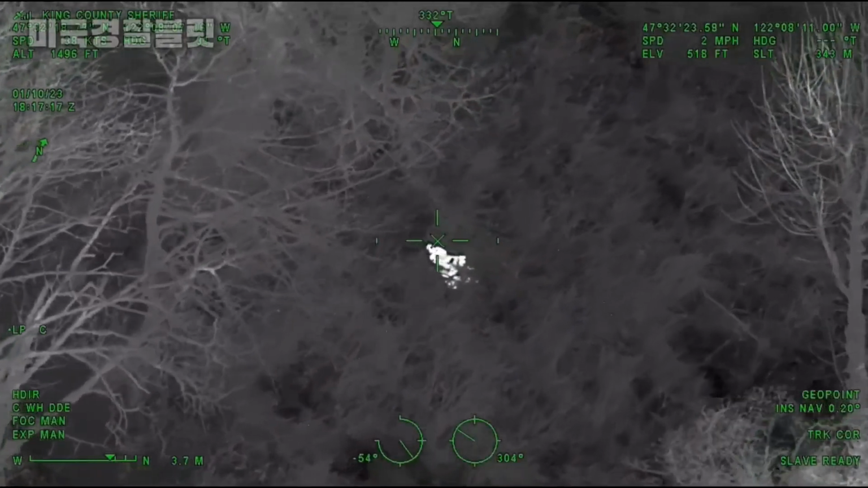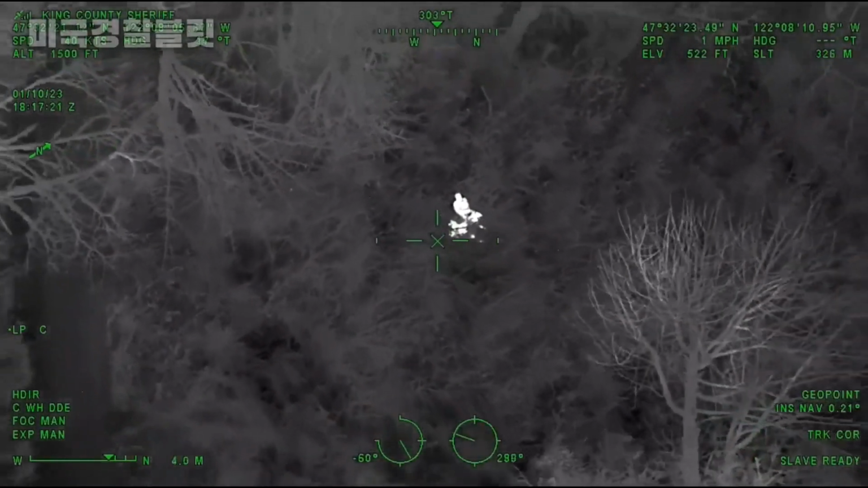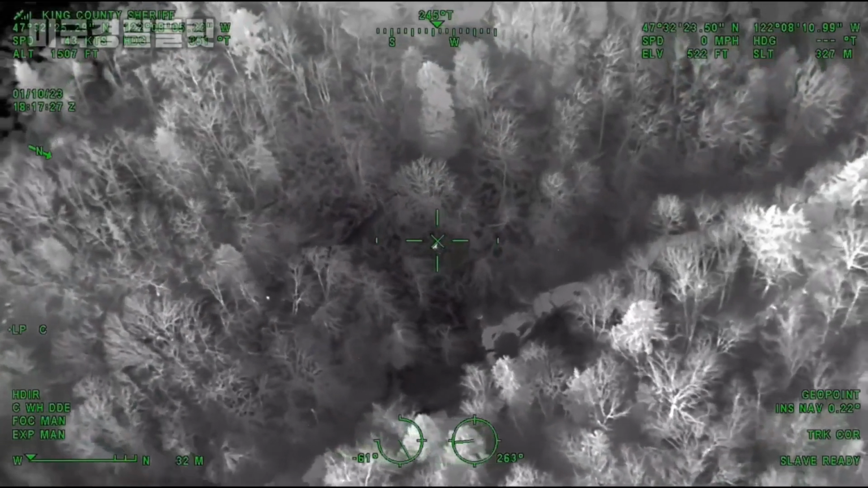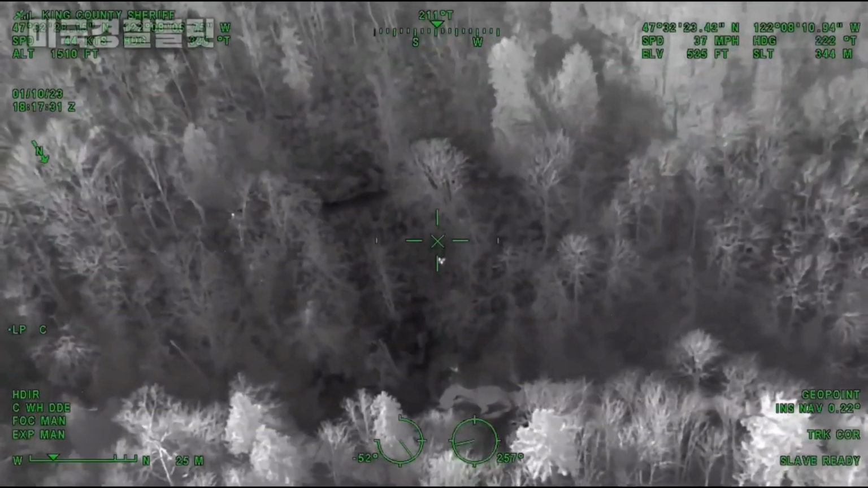Okay, Guardian 1, they've gone to ground. I've got 2 on the ground at Coal Creek Trail. They're right in the bottom of that trail, the bed there. Let's get K9 there. Let's get containment out on Coal Creek Parkway. We got 1 detained at the vehicle. Vehicle code 4.